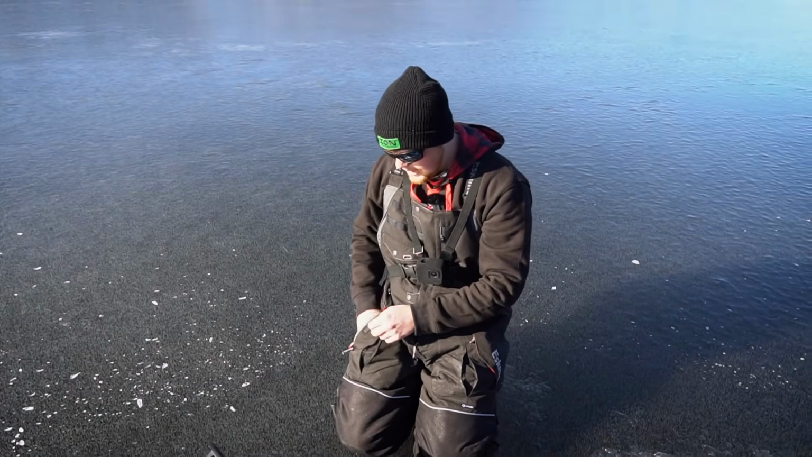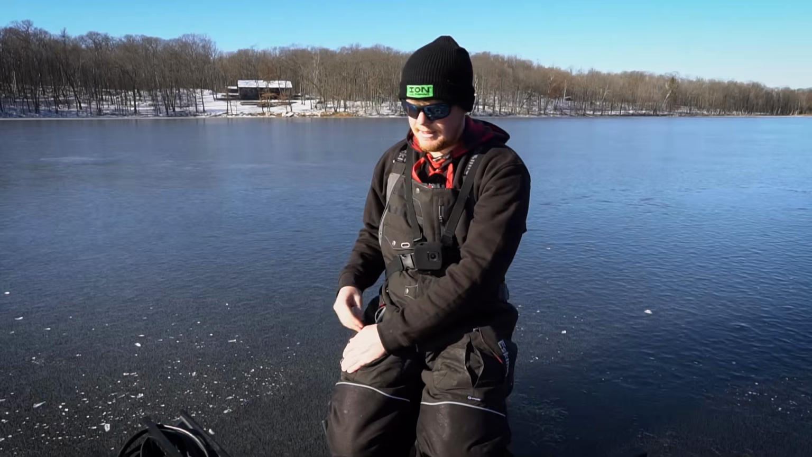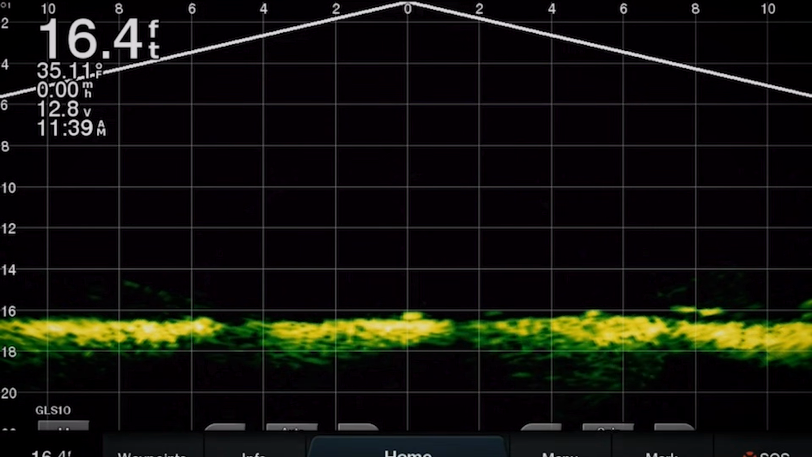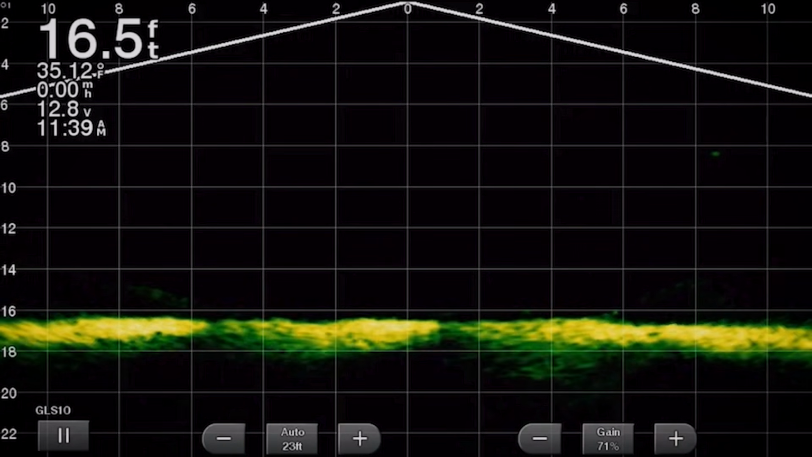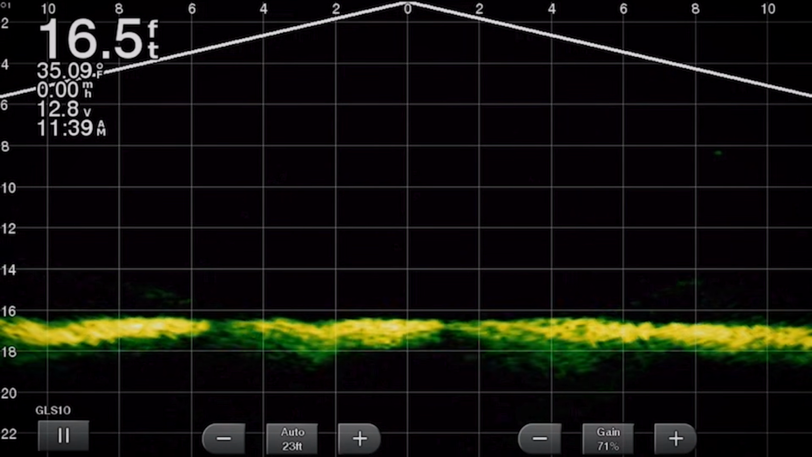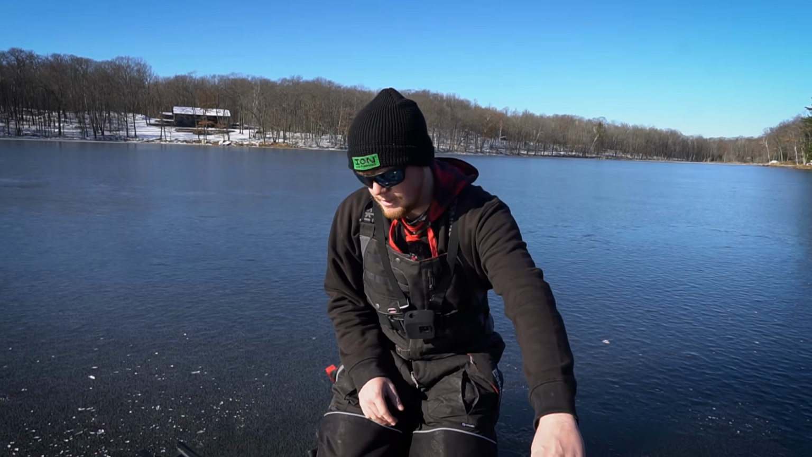So right now, I have my Garmin unit set to the down mode. I'm in 16 feet of water right now, so the transducer is automatically picking the best beam angle for me, which is about 10 feet on each side. So right now, as you can tell, there's nothing underneath us, which is perfect. You know, that means that we actually have to search for these fish.